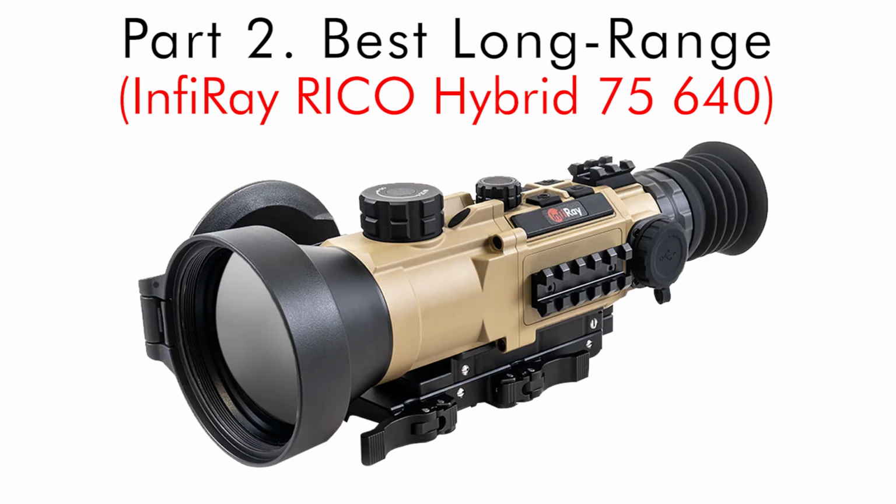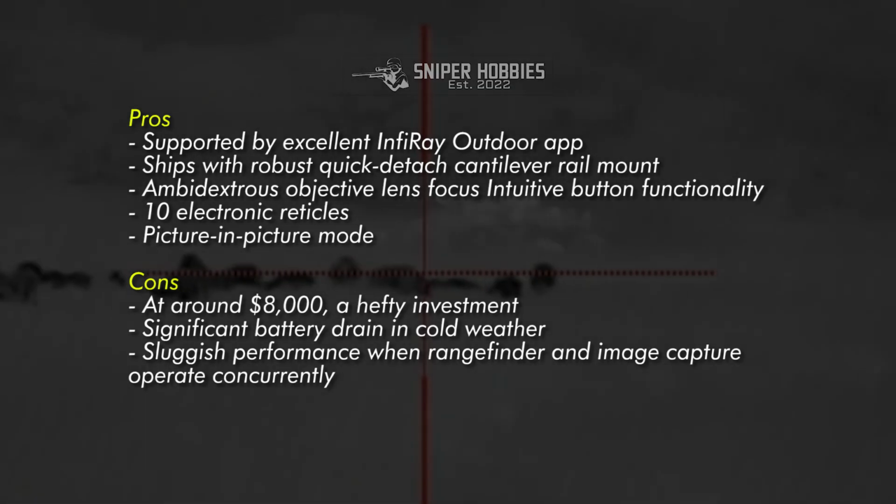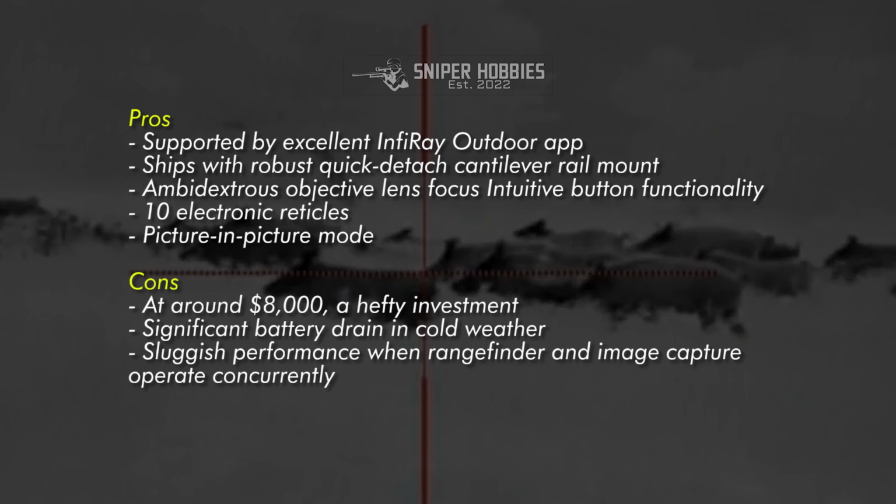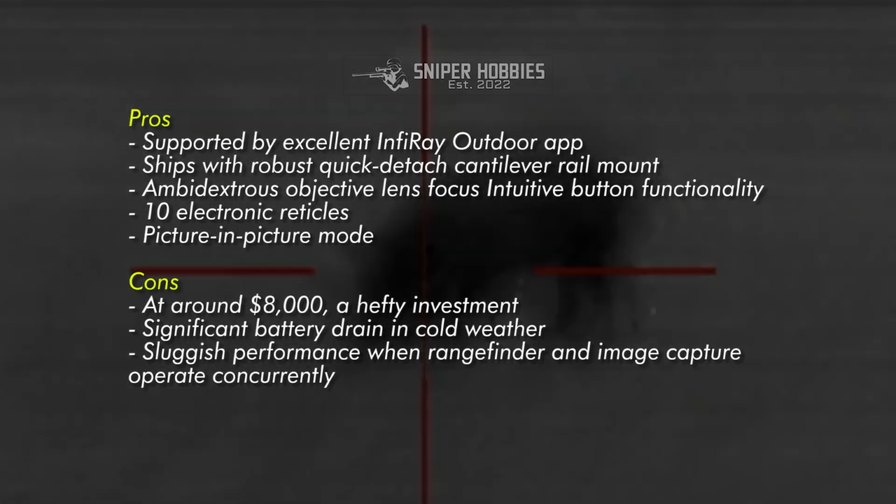Part 2. Best Long Range, InfiRay RICO Hybrid 75-640. Pros. Supported by excellent InfiRay outdoor app. Ships with robust quick-detach cantilever rail mount. Ambidextrous objective lens focus, intuitive button functionality. 10 electronic reticles. Picture-in-picture mode.